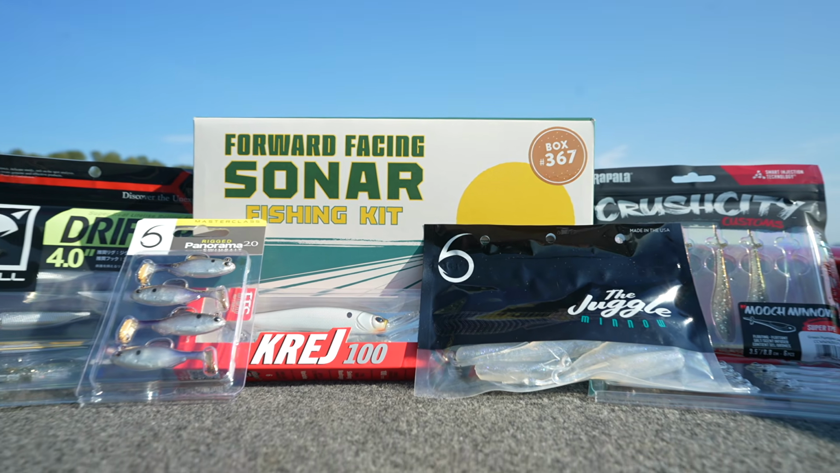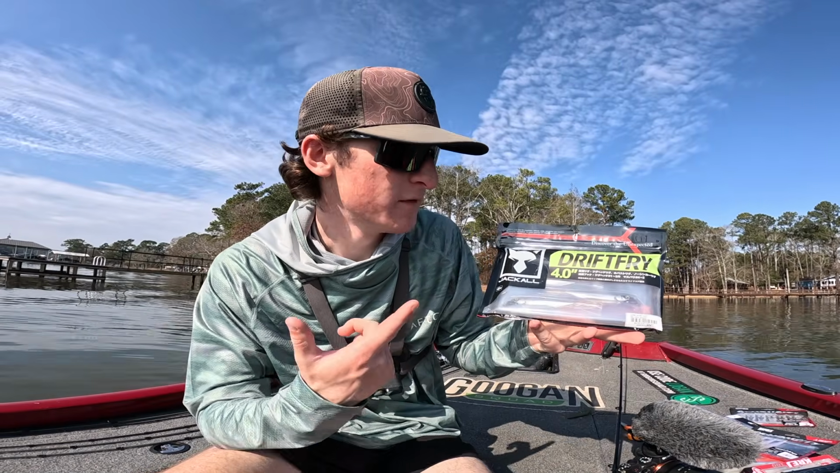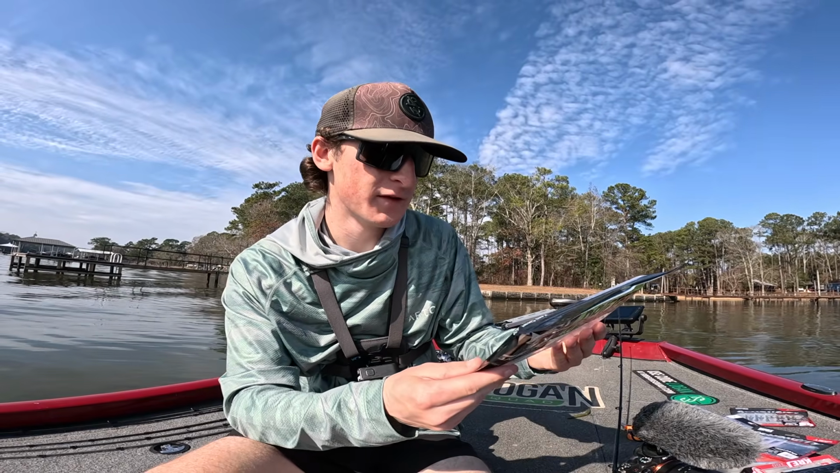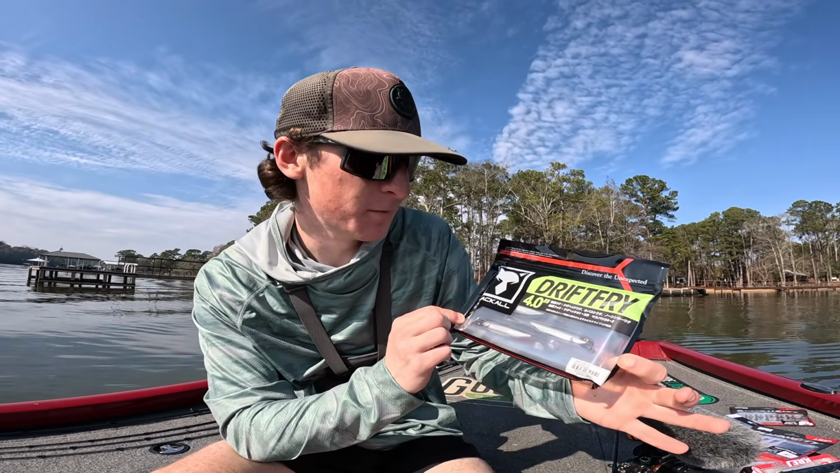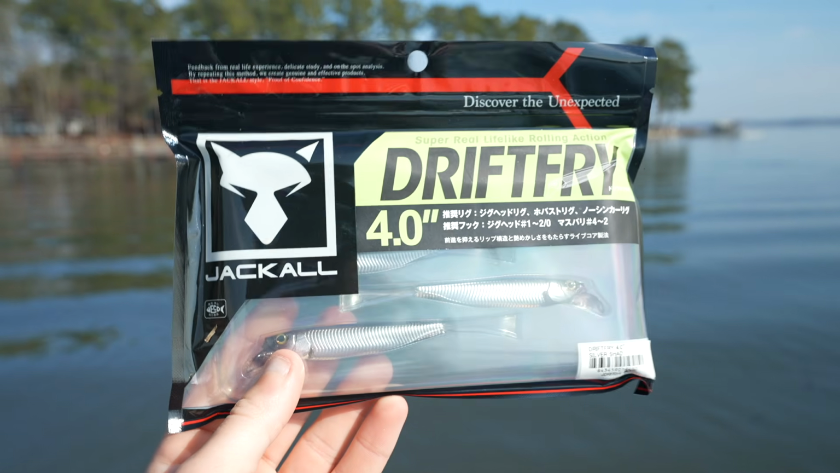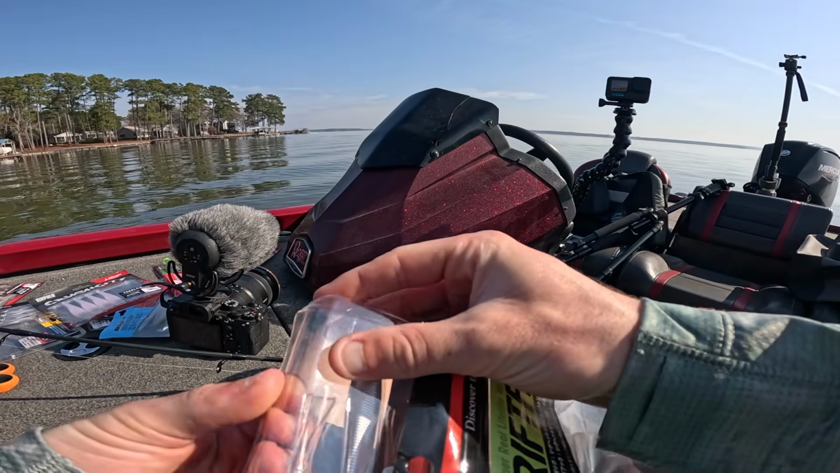What do we want to throw next? Golly, we have so many options. I actually bought these the other day. They are a Japanese brand, and I think there are 4 of these things in there, maybe 5, and they were $14. I didn't even know that, but I have them, so I might as well throw them. They are the Drift Fry, and it has a real lifelike rolling action. So we're about to find out if it catches fish. Let's crack these open and just see what they look like.